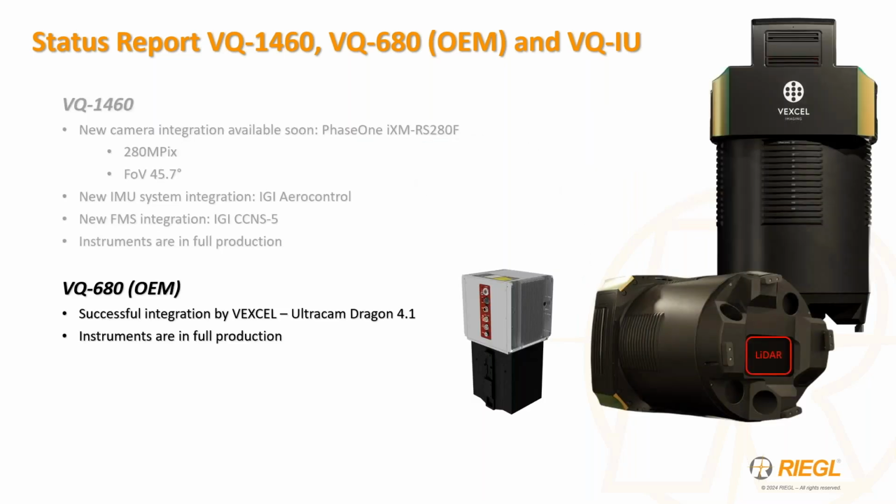The VQ 680 multi-directional scanner that was released last year has also been successfully integrated and flight tested as an OEM product into the Vexel Dragon hybrid imaging system for oblique mapping applications. And field demos are actively in progress with both the OEM version in the Dragon and also, of course, our turnkey system version from RIEGL, which are now in full production.